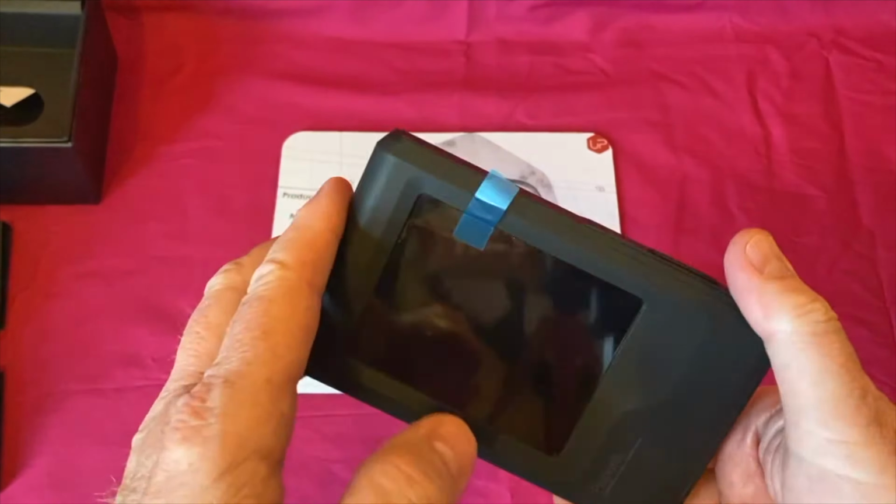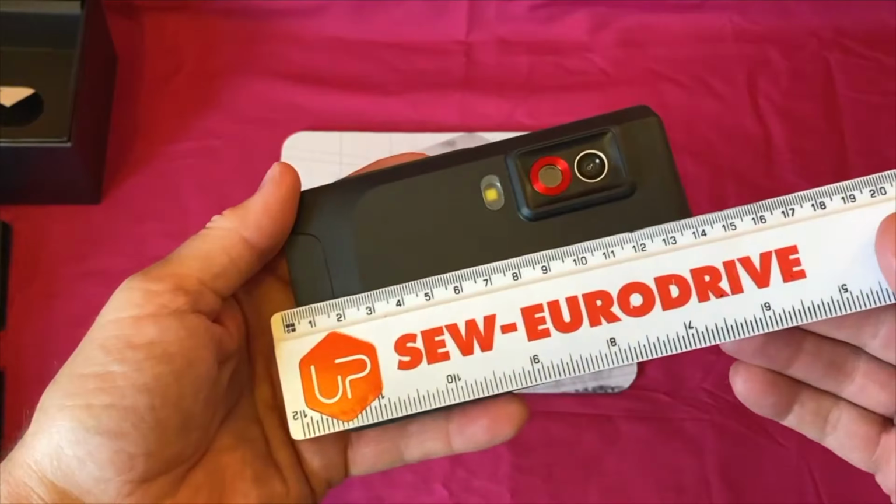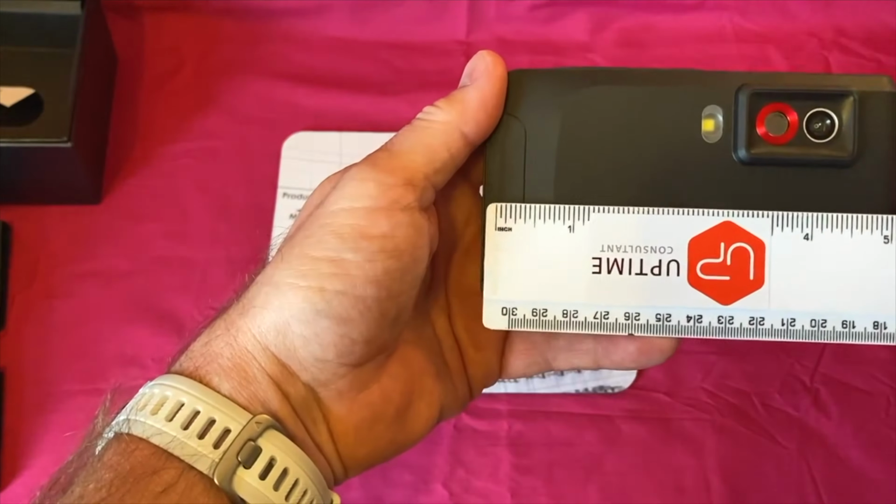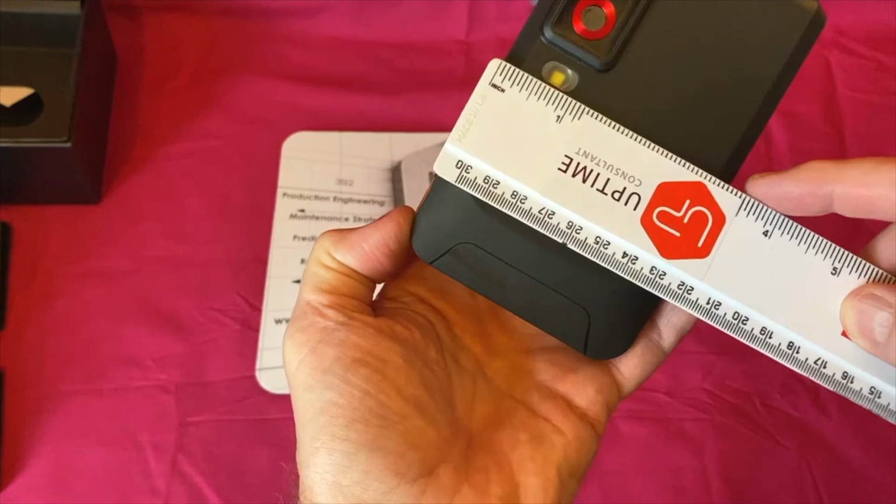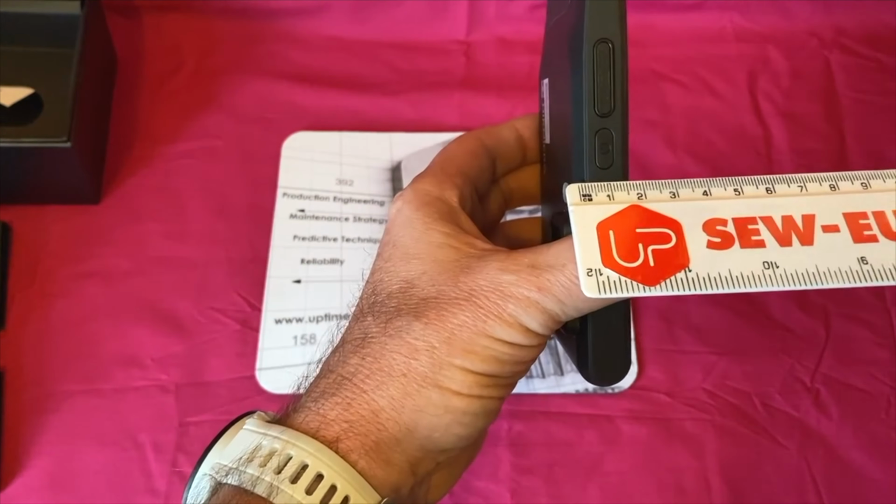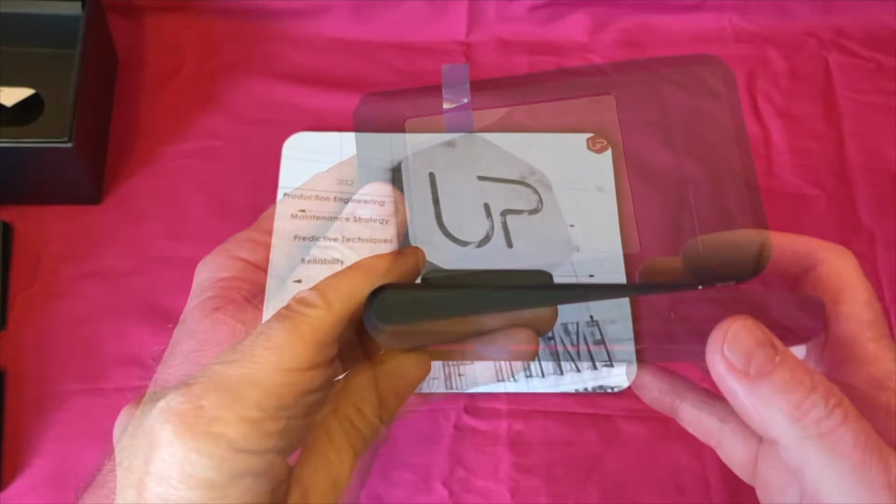So yeah, really, really handy size, I think. Let's have a quick look with what we see. Well, it's 14 centimeters that way, 8.5 that way. If you're in the US, then we're talking about 5.5 inches by 3.5. And width wise, in imperial, what's that, 5/8, about 18 mil there, so just over 5/8. So yeah, really compact. Let's turn it on.